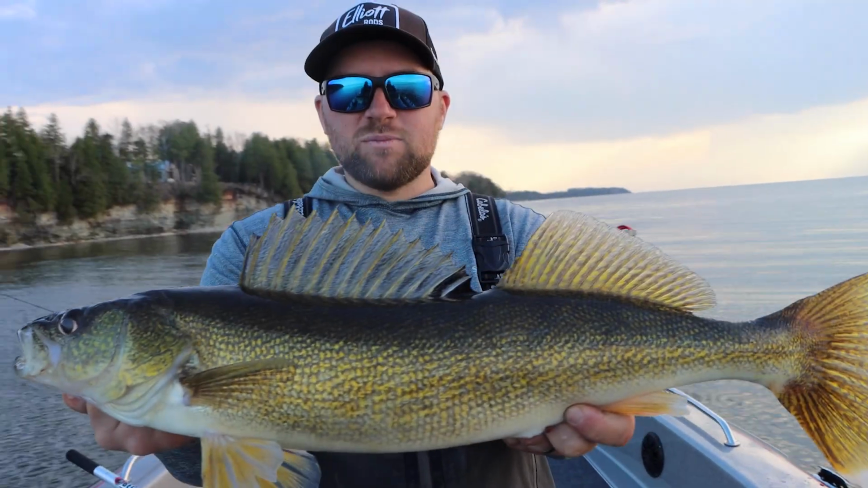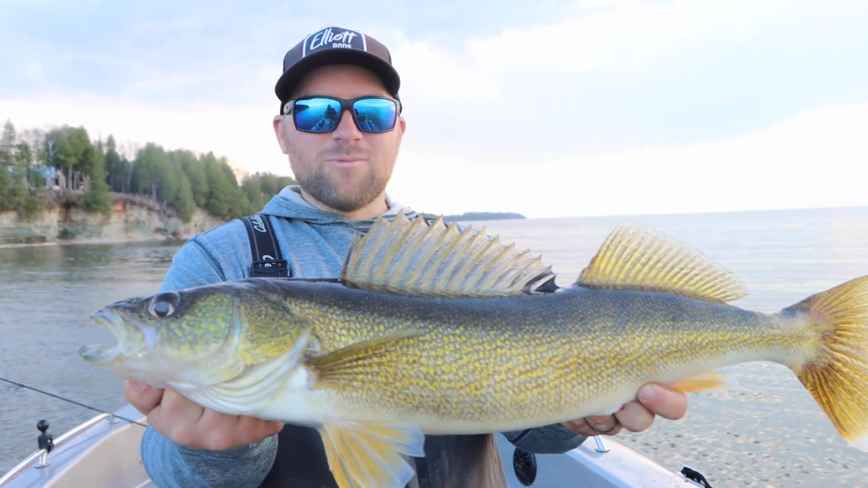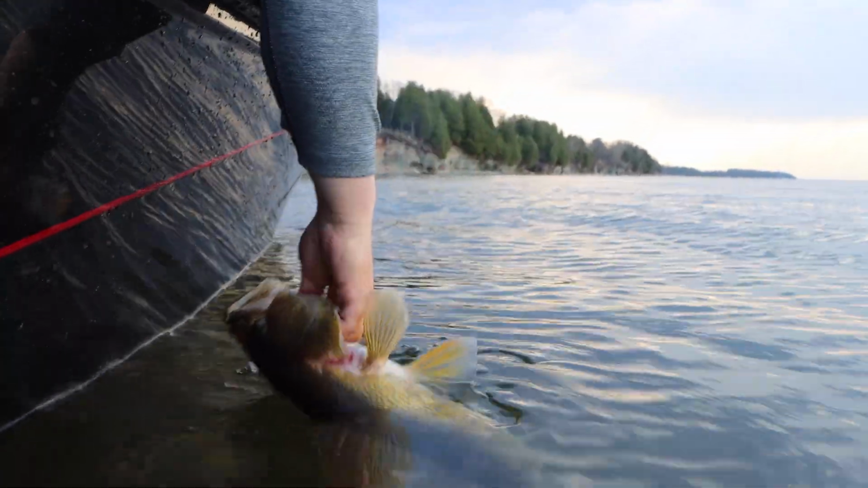Another great post-spawn fish here on Sturgeon Bay on a ripping rat. How does it get any better, man? Yeah, this is a good time. We're getting to the witching hour, guys, of walleye fishing. You guys know what that means. Little low light. Fish are doing their thing.